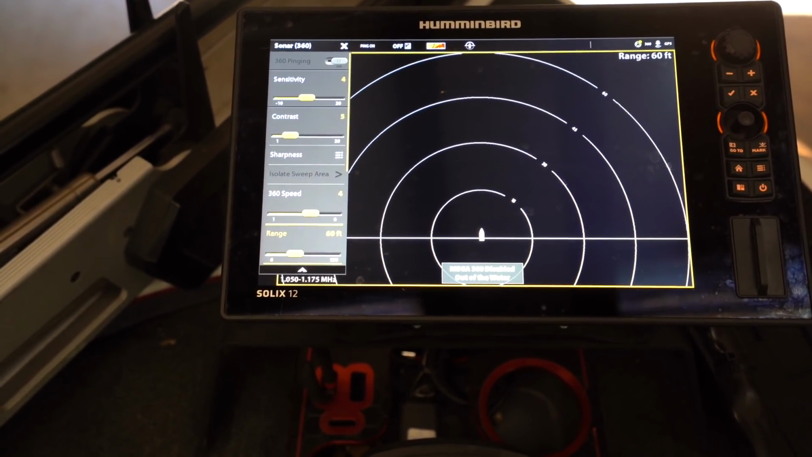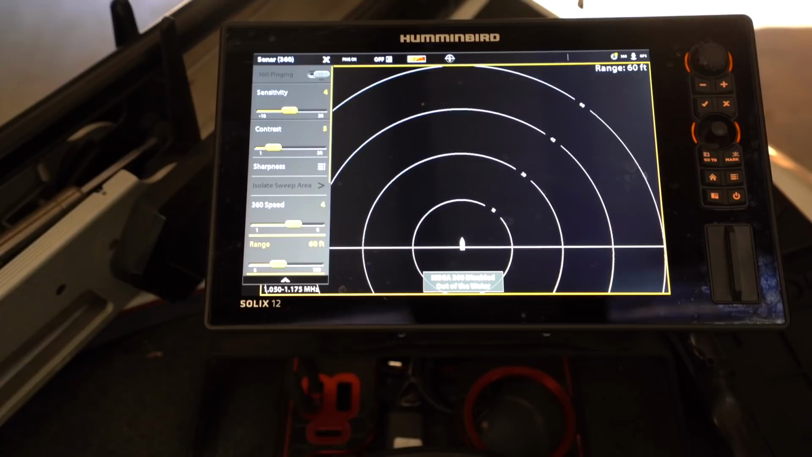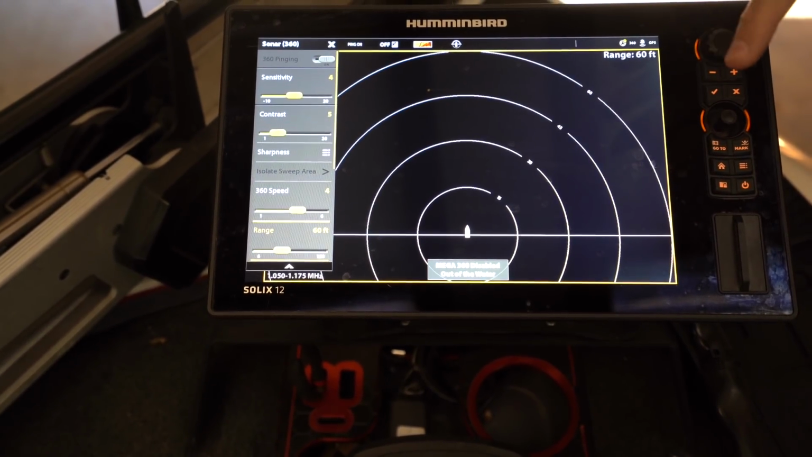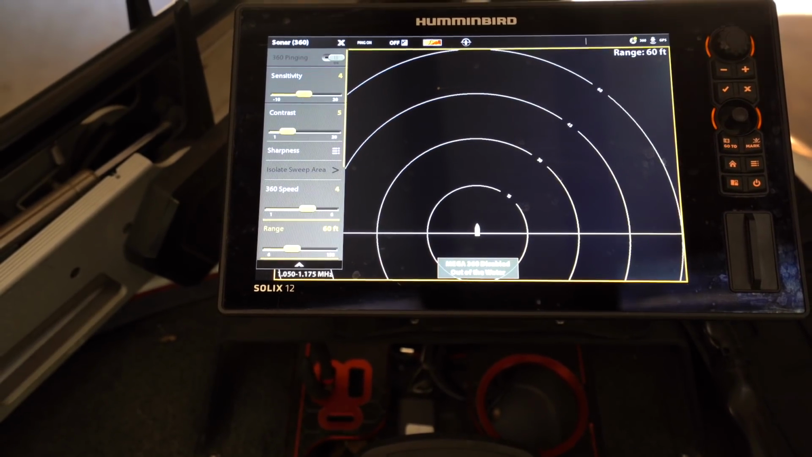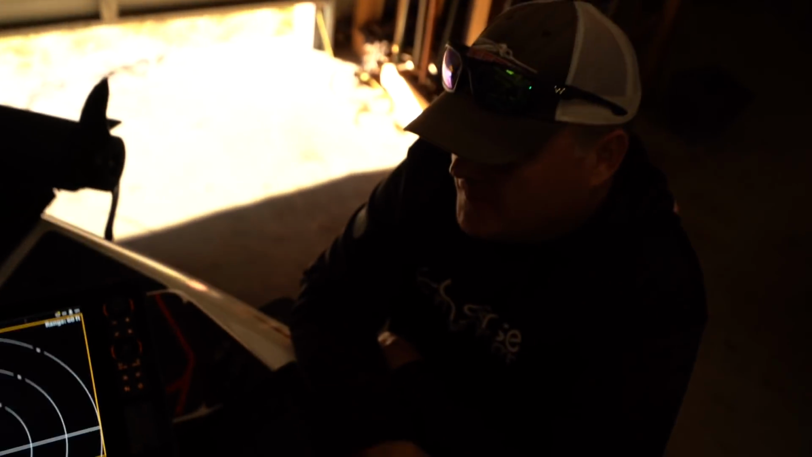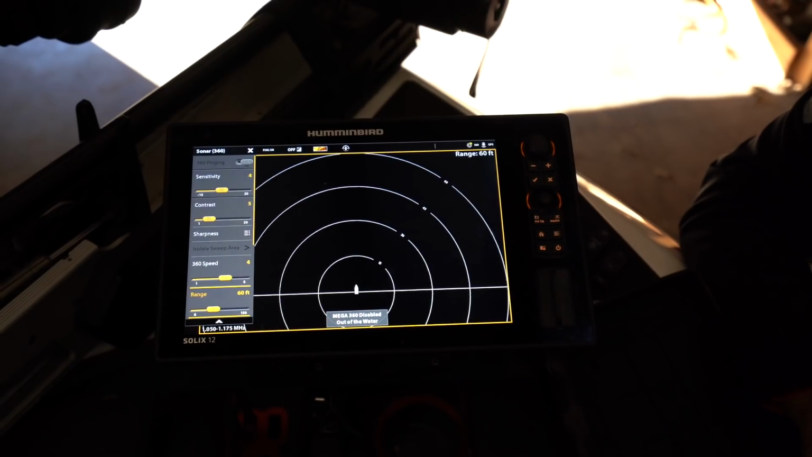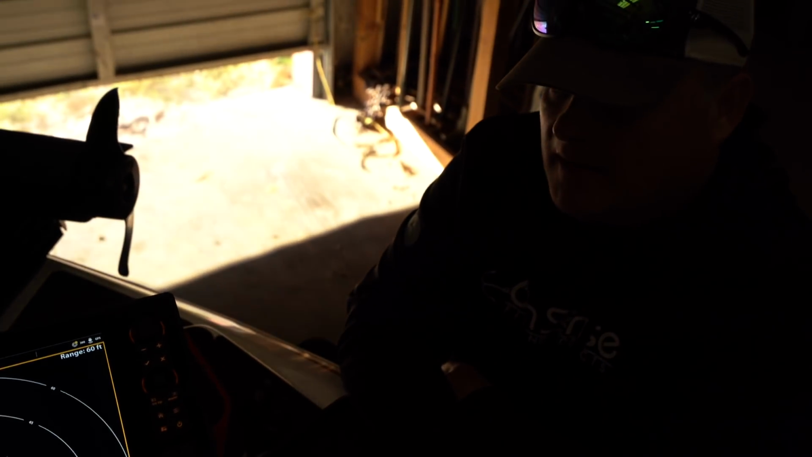Yeah, if I'm running a bank, like maybe outside docks, I will increase that ping speed because I'm using the trolling motor, and basically I'm just trying to find brush piles or something people set up outside of docks, so I'll make it faster. As soon as I find it, I'll hit spot lock and I'll back off on that 360 speed, and it draws you a much clearer picture the slower speed it is.